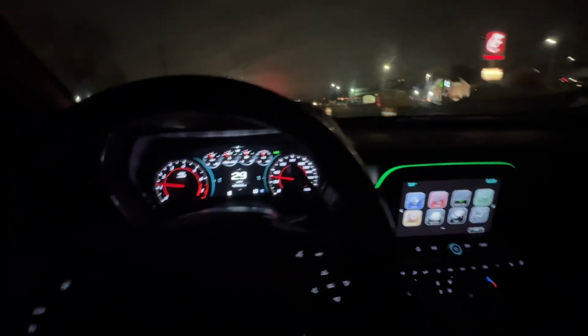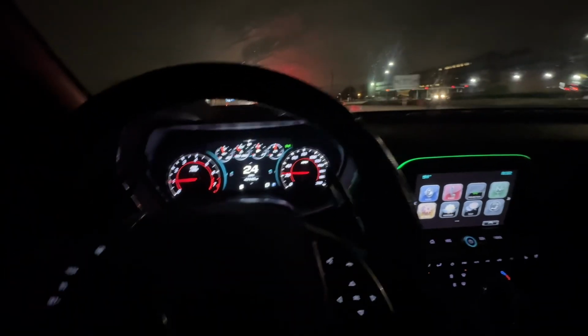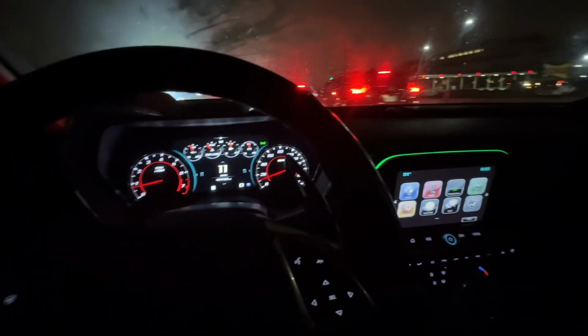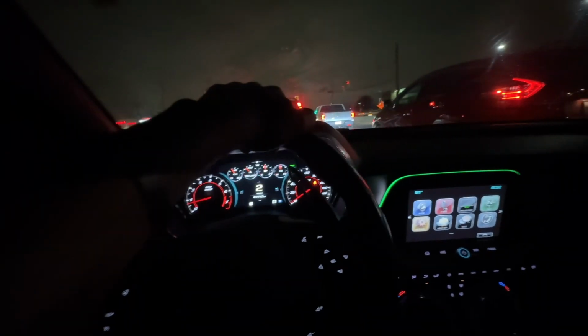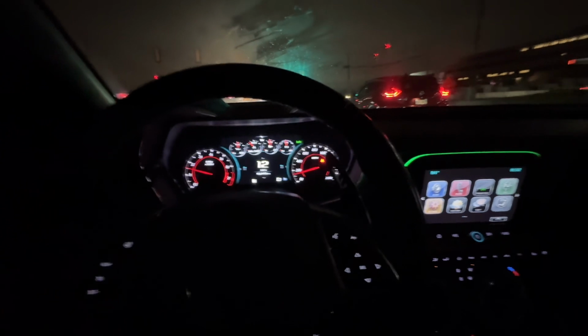I've really been on the G82, the M4 lately. If I was to get one, it wouldn't be like the ones that people really glamorize, the TikTok kids, carbon buckets, xDrive.